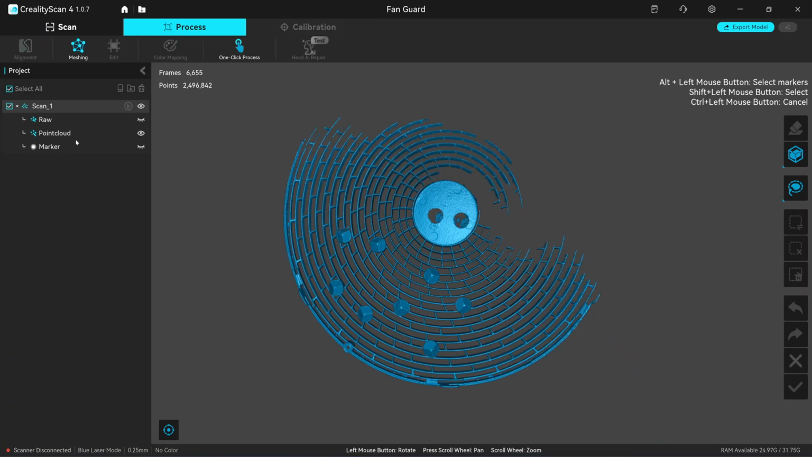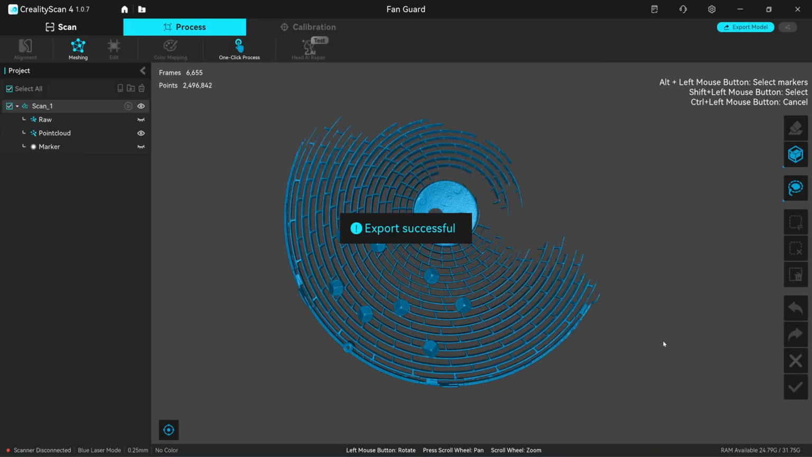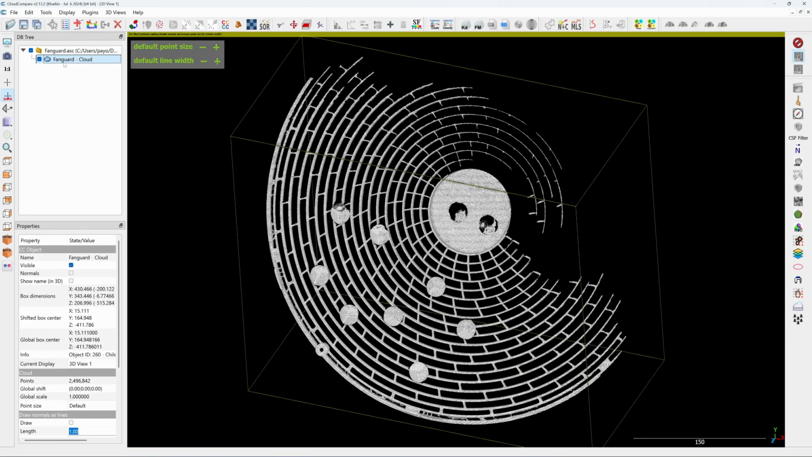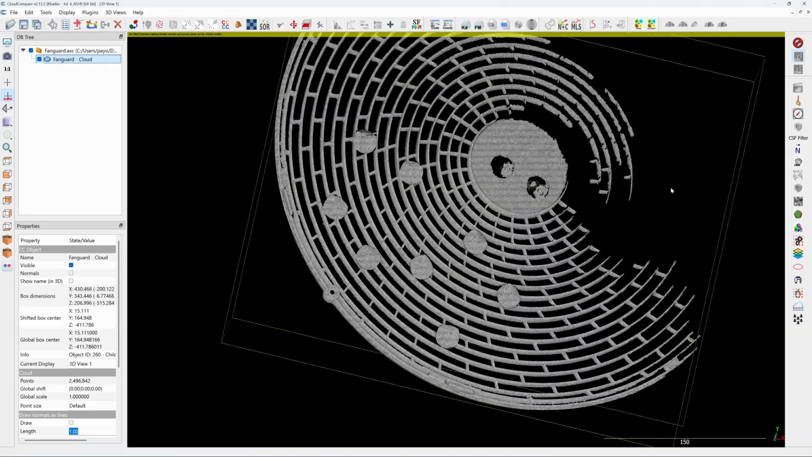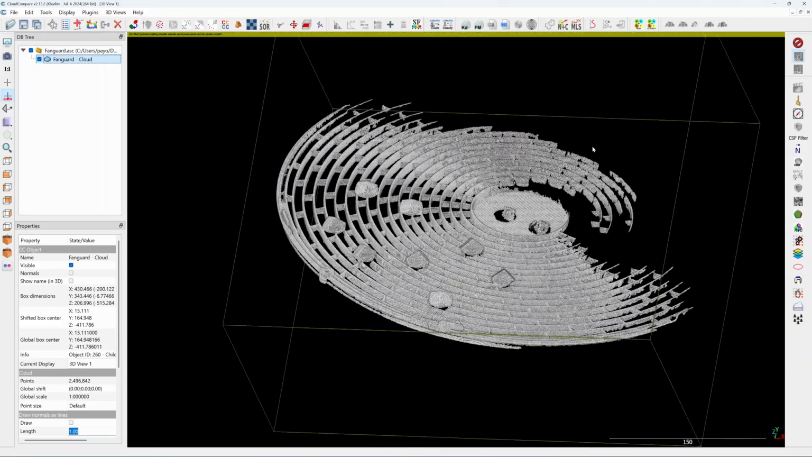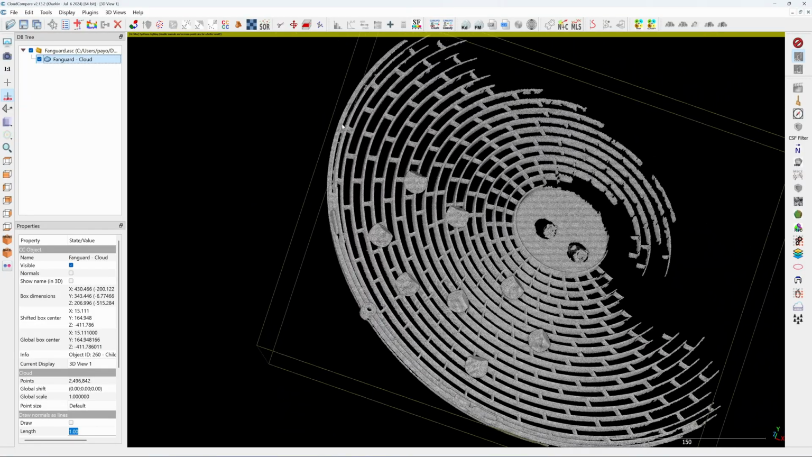Next I'm going to export the point cloud in ASC format, and then I will align this point cloud in CloudCompare. Okay, so I drop in the point cloud from the 3D scan, 2.5 million points. Next I'm going to align this fan guard to the XY plane. There are a lot of flat planes here, but the part is deformed because it's a really large plastic part, so I'm going to focus on the mounting points.